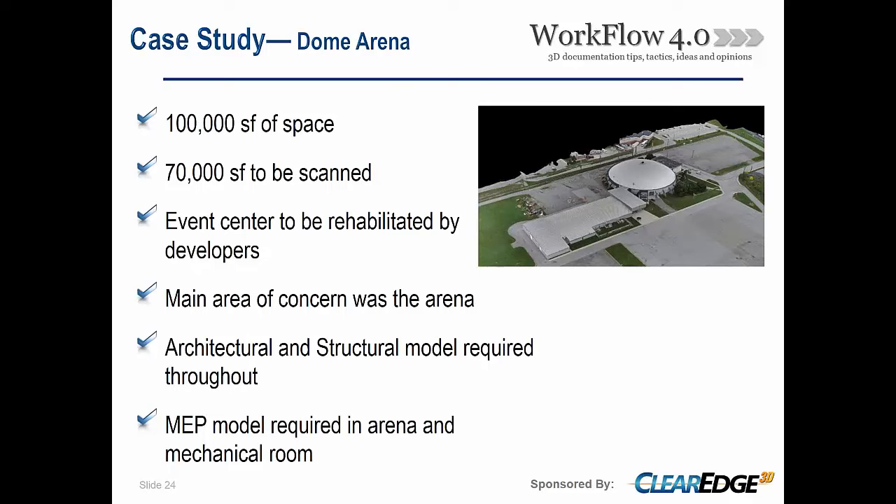Okay, so specifically on this project, the Arena and Expo Center, you can see a picture there in the upper right-hand corner, is approximately about 100,000 square feet. The project scope was looking for us to scan about 70,000 square feet of it, and we had to, I would say, negotiate back and forth. Working for a developer, they're usually looking to cut whatever corner that they can.